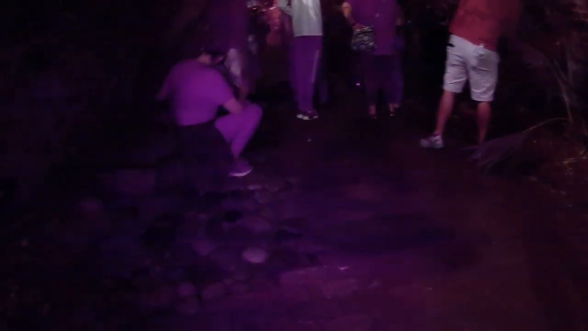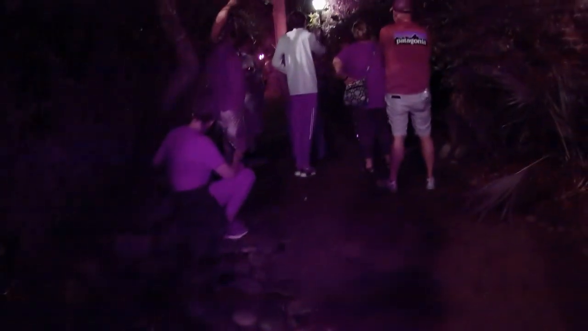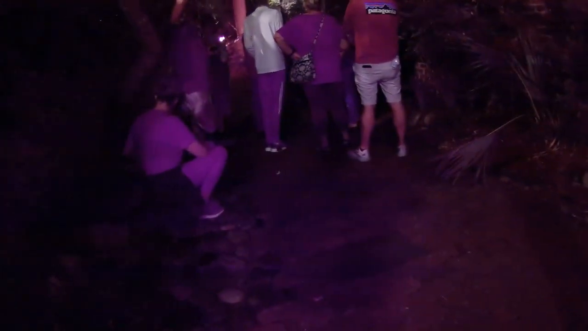What I will also tell you is that if you're going to try this on your own and go all the way down to the end of the alley, I can't take you down there because I've actually been kicked out of here. We're going to talk about that in just a second because that's the fun part of the story. But anyway, if you're going to try it on your own, turn on your voice recorders on your phone and listen to those whistles in the background.